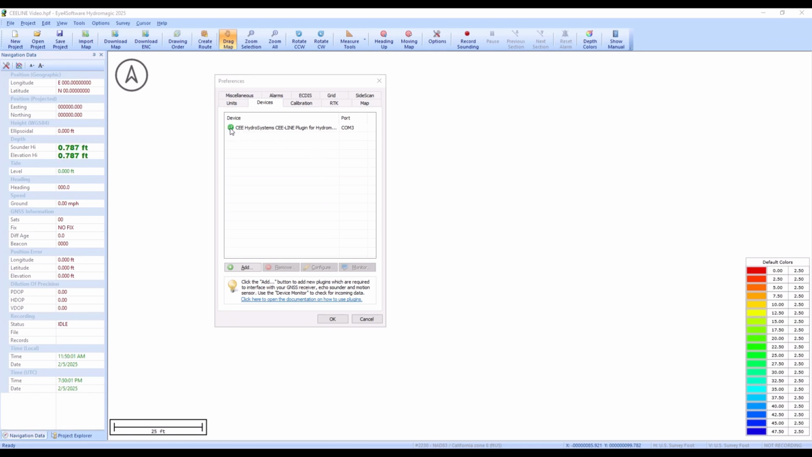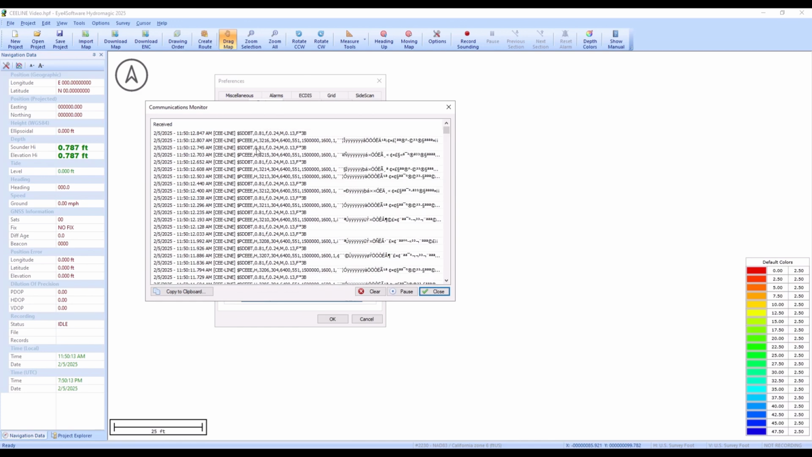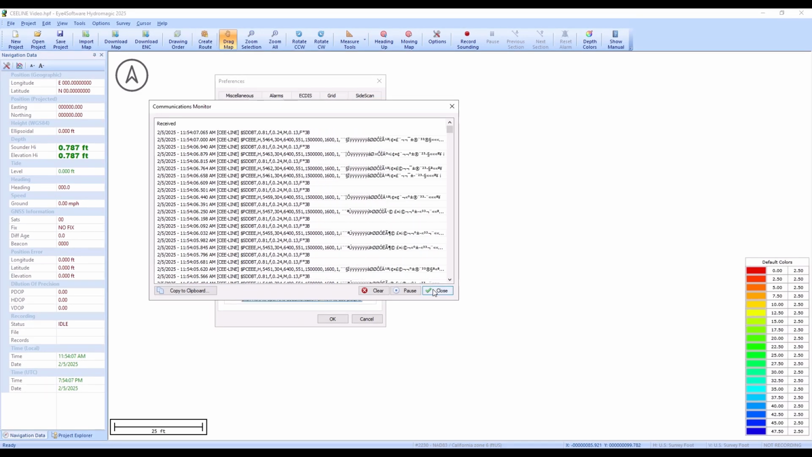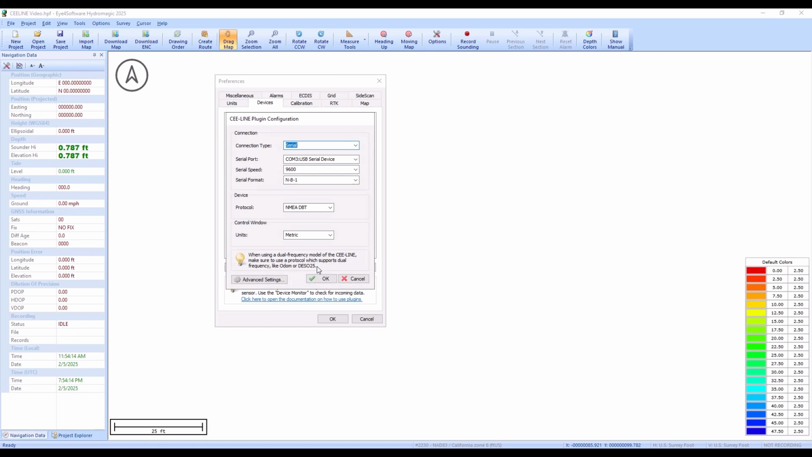And after a little while, you'll see the green check mark, and the depth is appearing here. And so, yeah, if we hit monitor, we'll see the DBT data coming through, depth below transducer. So I'll close this window here. And what I'm going to do now is go back to the configuration of the C-line. And you can see here we have the configuration set up with a NMEA DBT output with a serial speed here of 9600.